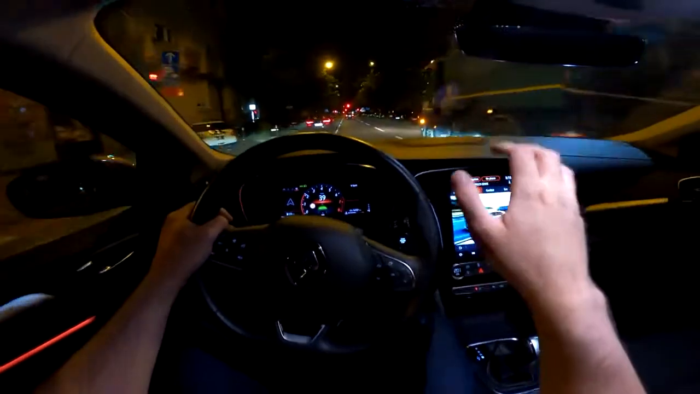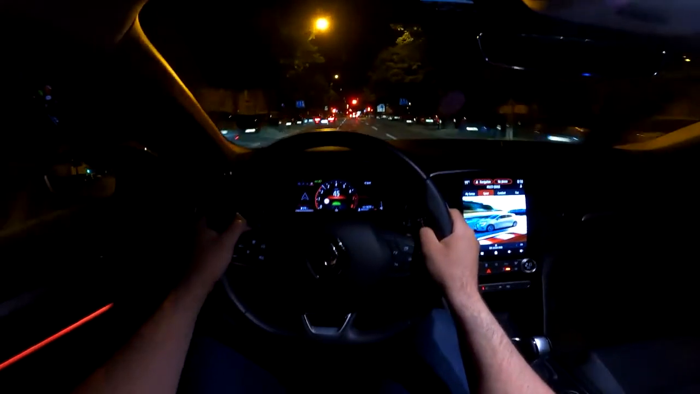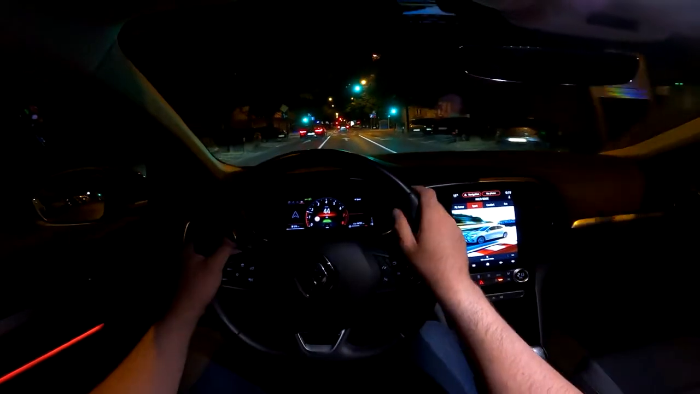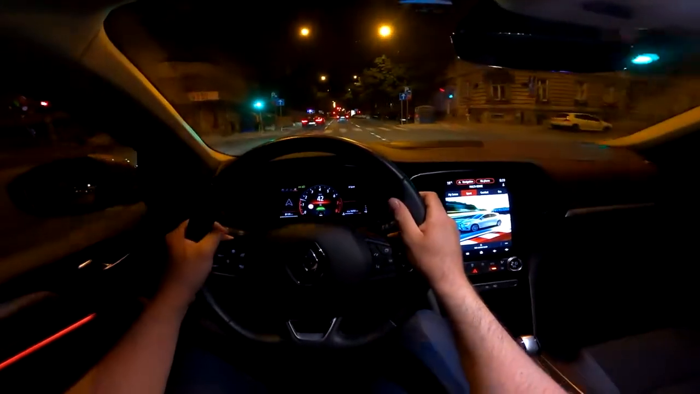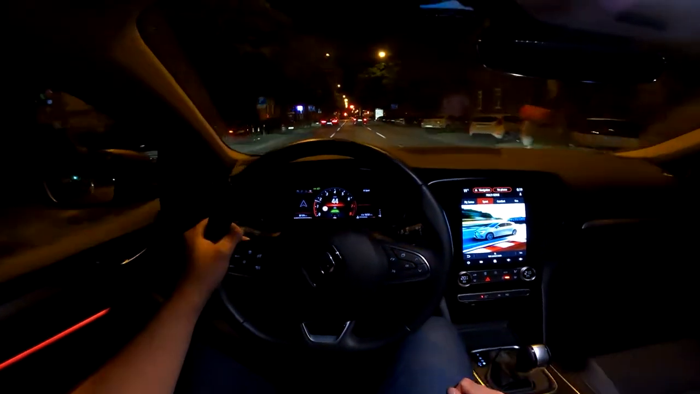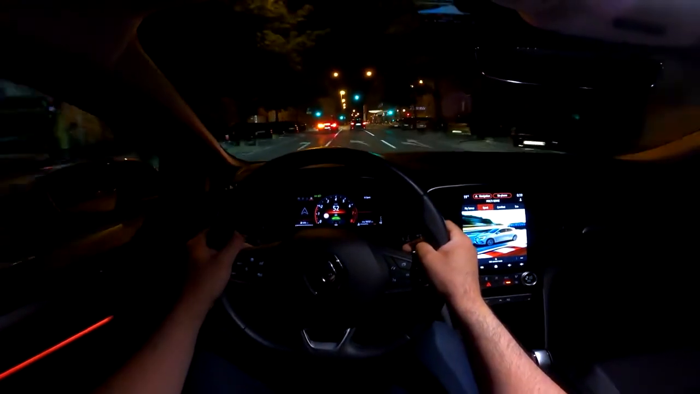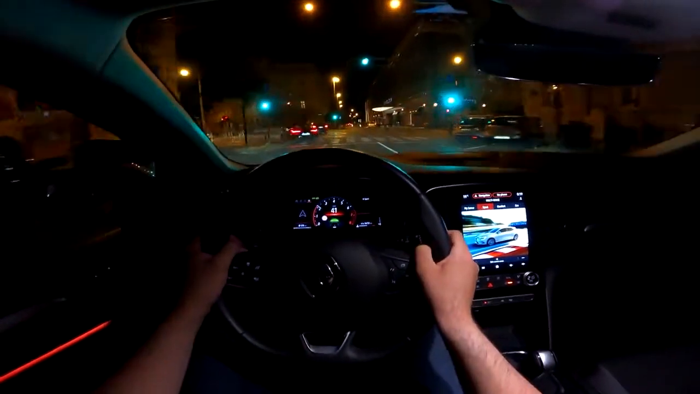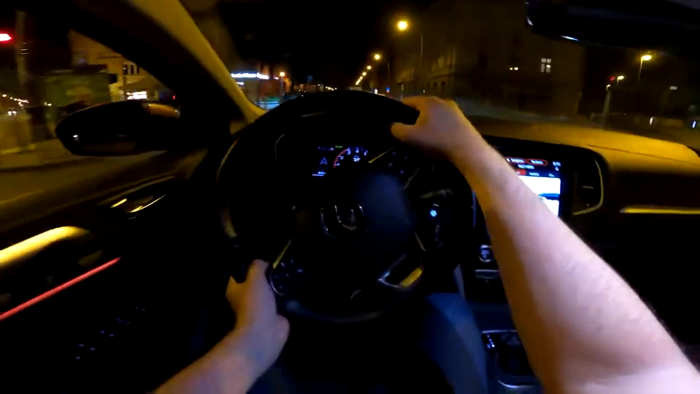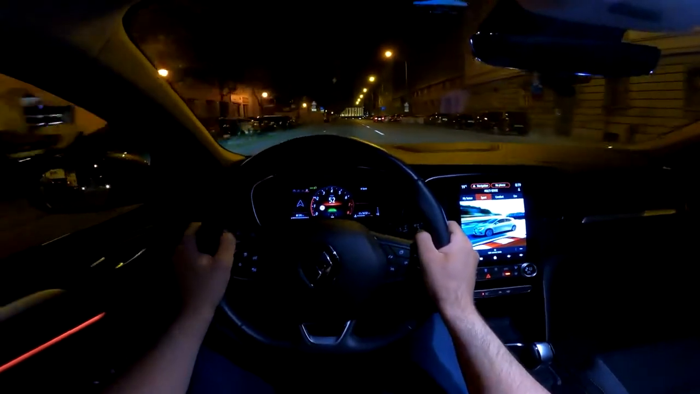Currently I've put the fake sound only on the sport mode, but you can configure that, and as I said, maybe you can even have the sound in comfort mode if you like it, or turn it off actually if you don't prefer it. But for now I will keep it on. I don't know, I think it's not bad at all. Quite cool actually, yeah.